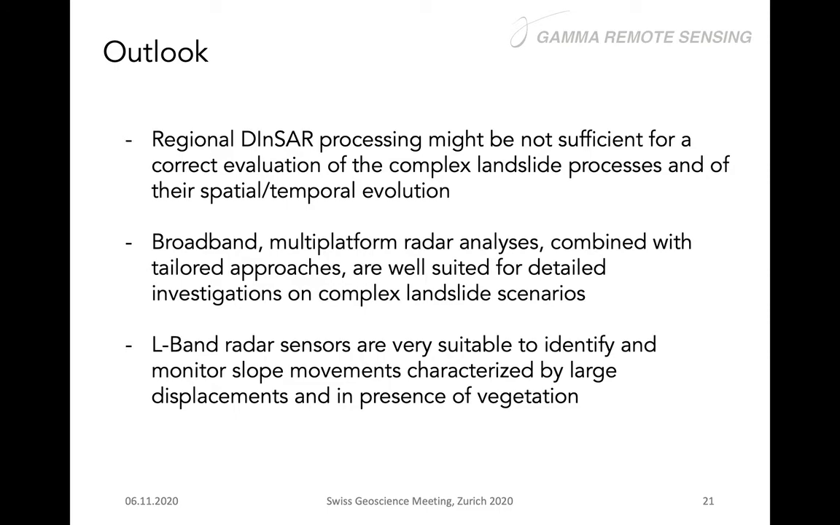So a broadband multiplatform analysis, combining different interferograms and also having ground-based data, is well suited for detailed investigation. The regional scale analysis can be just a first analysis, and then you can focus more and see with different bands and different platforms what the conditions of the slope are.